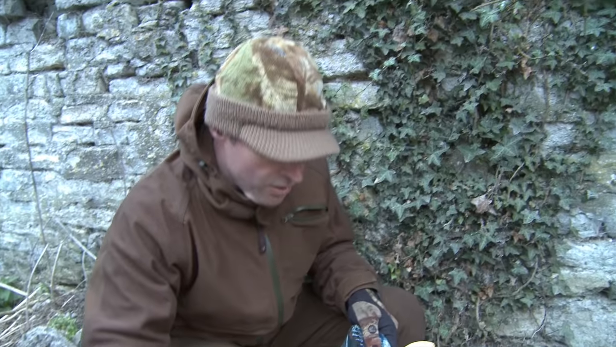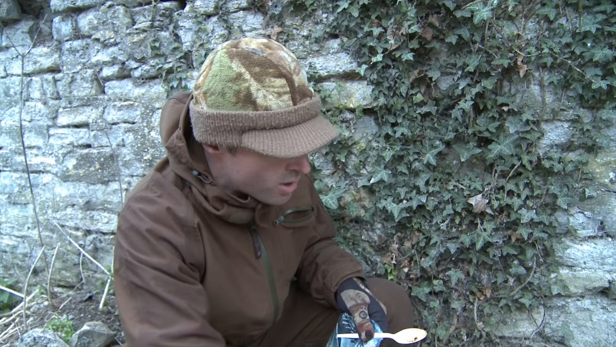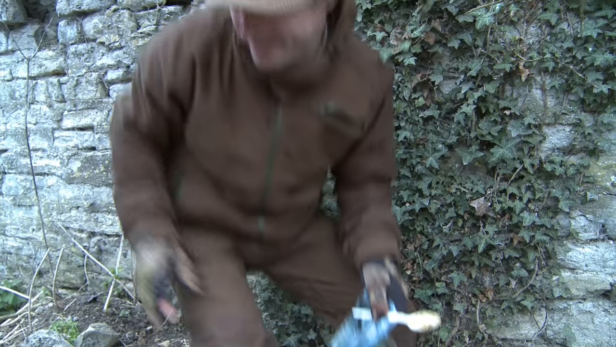Right, well, looking at the footprints on this wet, muddy ground here, there is some serious ratty traffic here, so this is well worth a bait spot, and I hope we can account for one or two rats here later on.